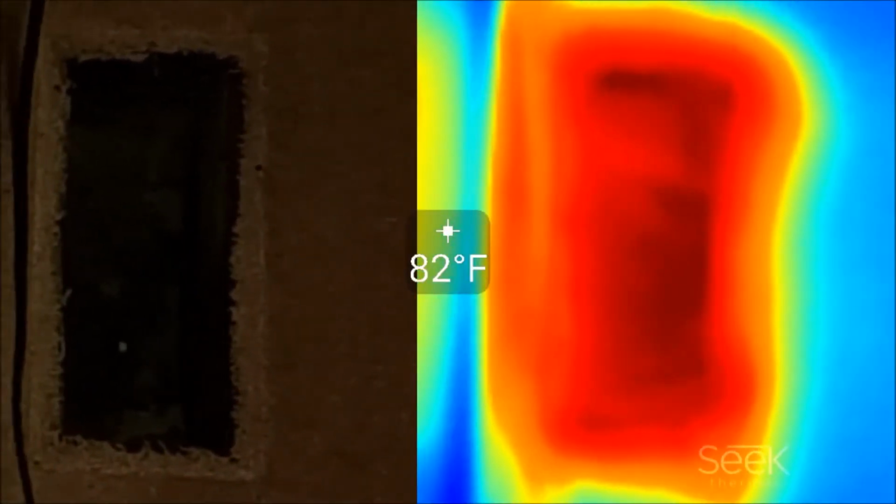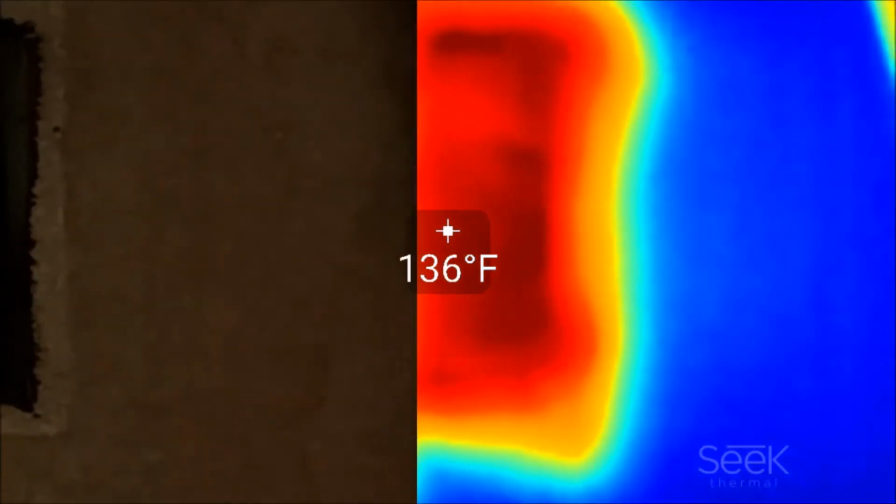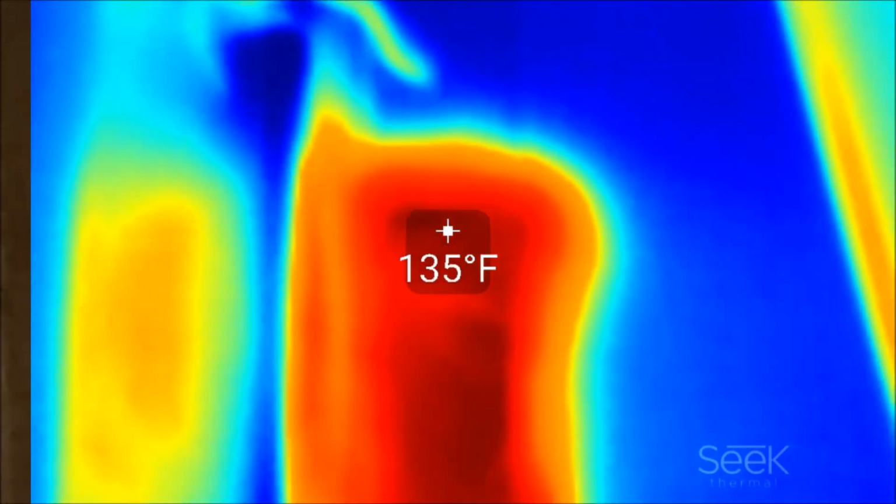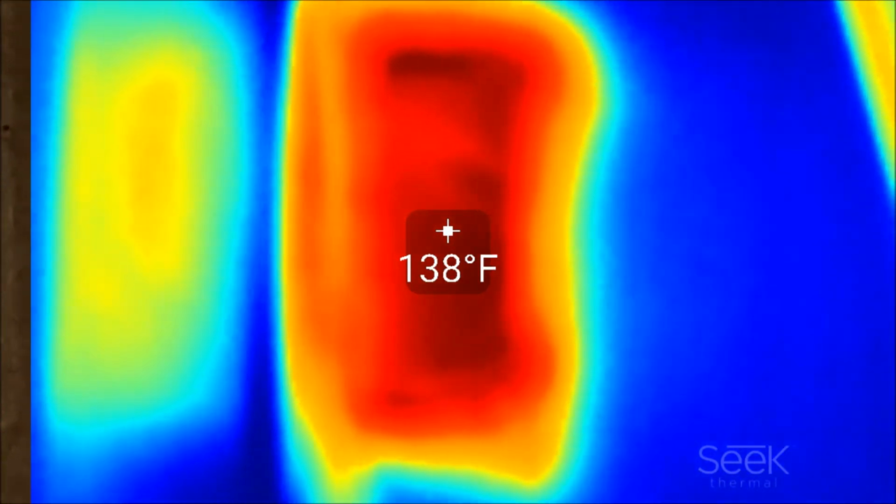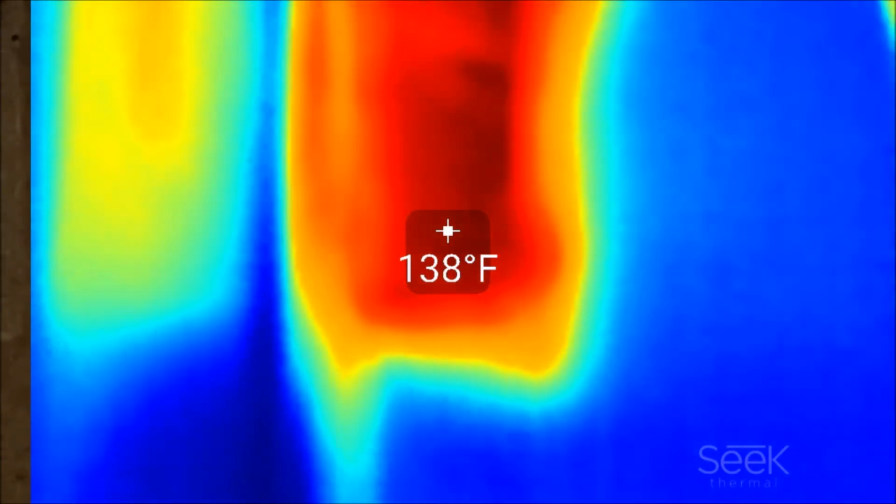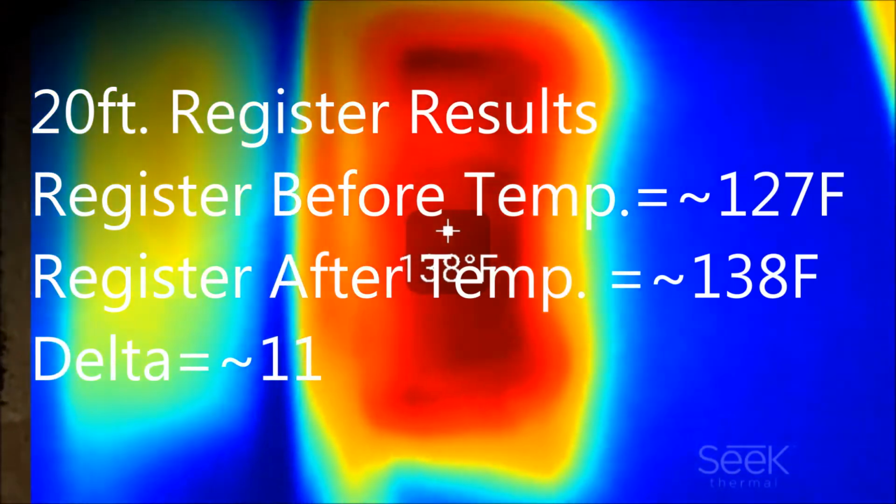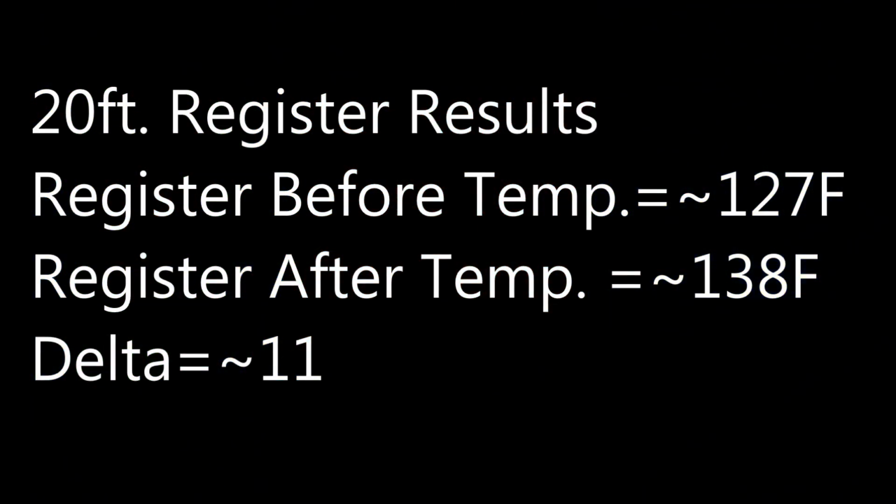The next thermal image will be with the duct wrap on the 20-foot length, and you see a significant increase, not as much as the 10-foot section, but it does go up. So again, the 20-foot, 10-foot section, doesn't matter what you're doing, you're going to see an increase in temperatures. This is my result after the test. You can see at 127 I started out, I ended up at 138, and that's an 11-degree increase.